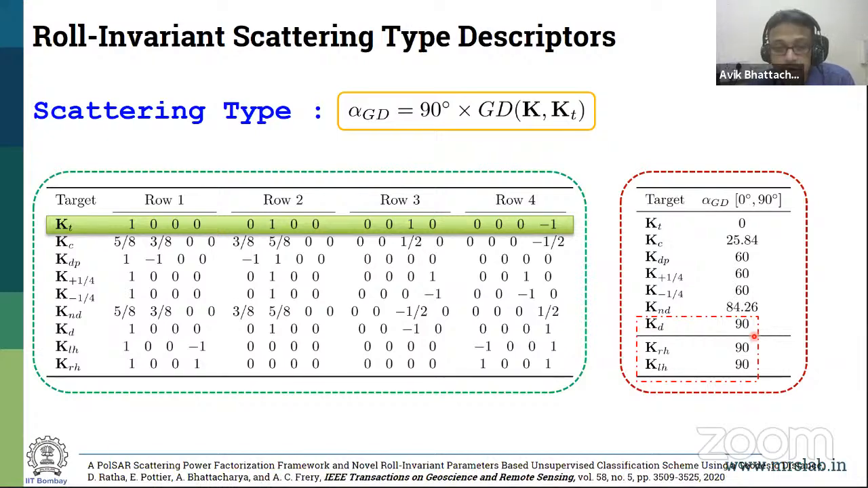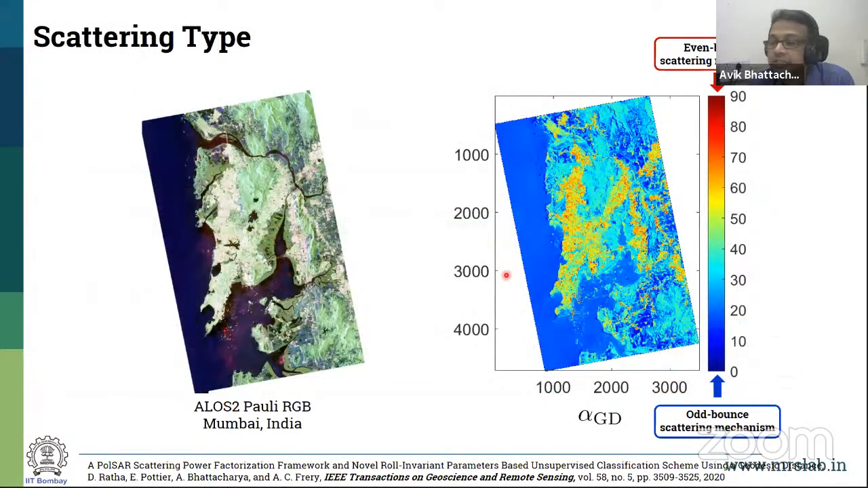So in order to avoid this, this is a target which looks like, this is the area where I come from, Mumbai. This is an ALOS-2 image. Thanks to JAXA for sharing this image. You can see this is the ALOS-2 image.